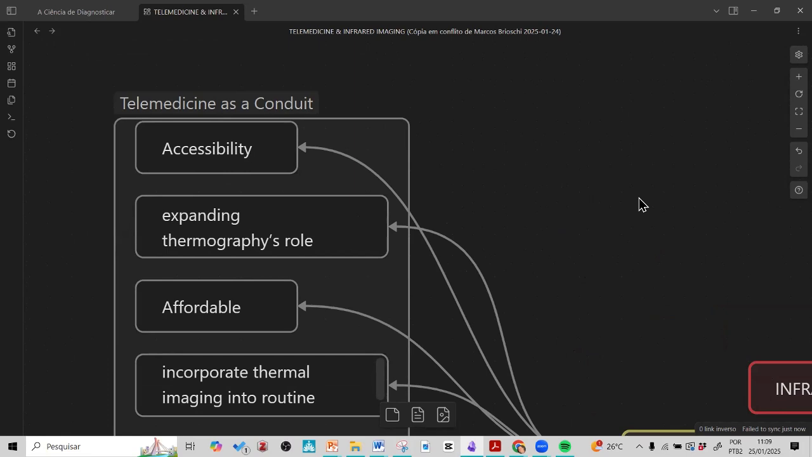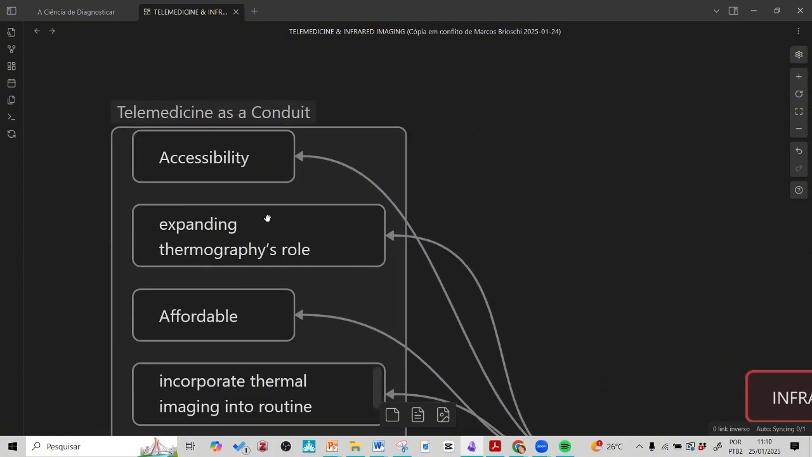We have technicians, we have doctors, we have nurses, we have physiotherapists, we have chiropractors, we have psychologists and scientists, many different levels of knowledge that can help people using infrared imaging as a tool of communication, a tool to understand what the patient is having. So with the telemedicine approach, we are increasing the accessibility for many people with problems, diabetes, cardiovascular,